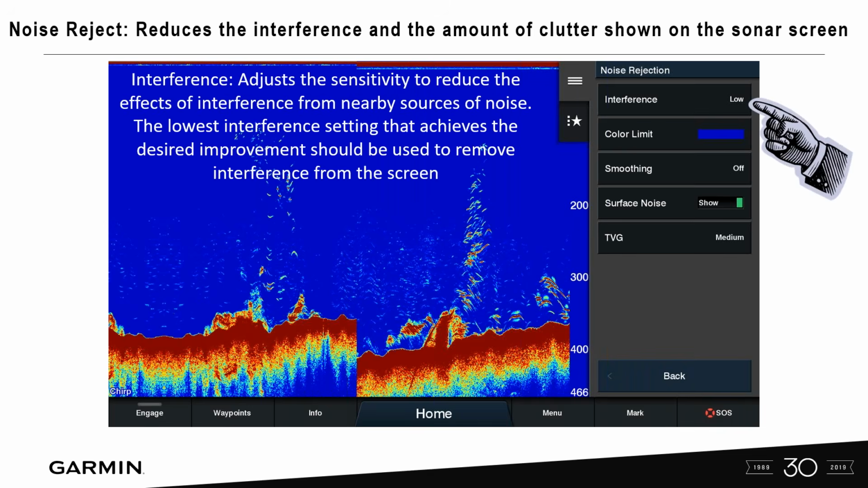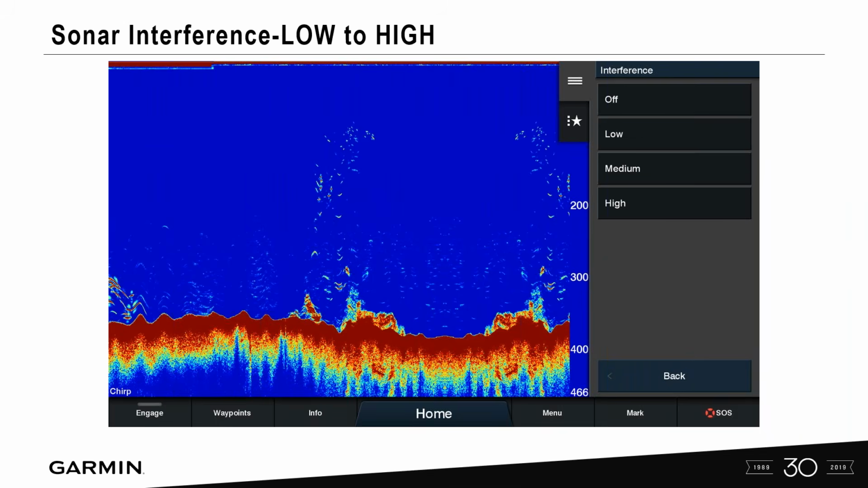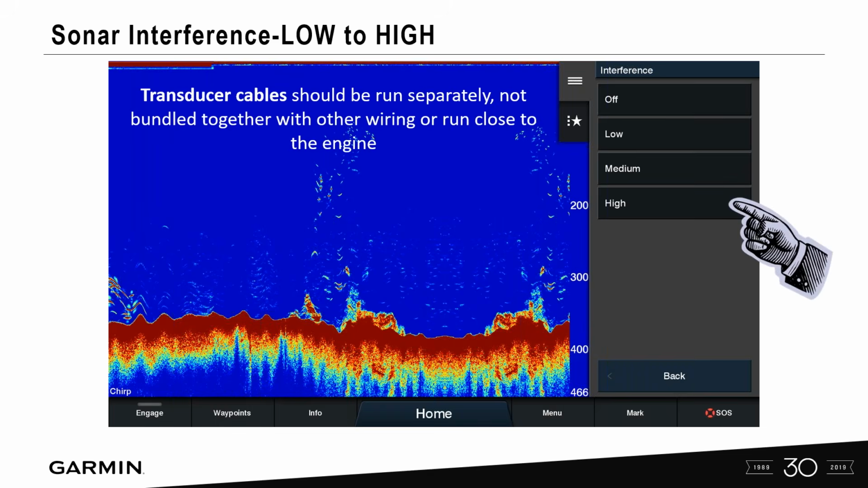So the way that we do this is we go into interference. This will adjust the sensitivity to reduce any noise from surrounding sources. Start at the low and kind of work your way up with this. That's low, medium, and high, and the default setting is off. So for most people with a proper installation, you're not going to actually have to even dig deep into this at all. If you've got your transducer cables running properly, and you don't have any engine noise or anything, you're going to be good with that.